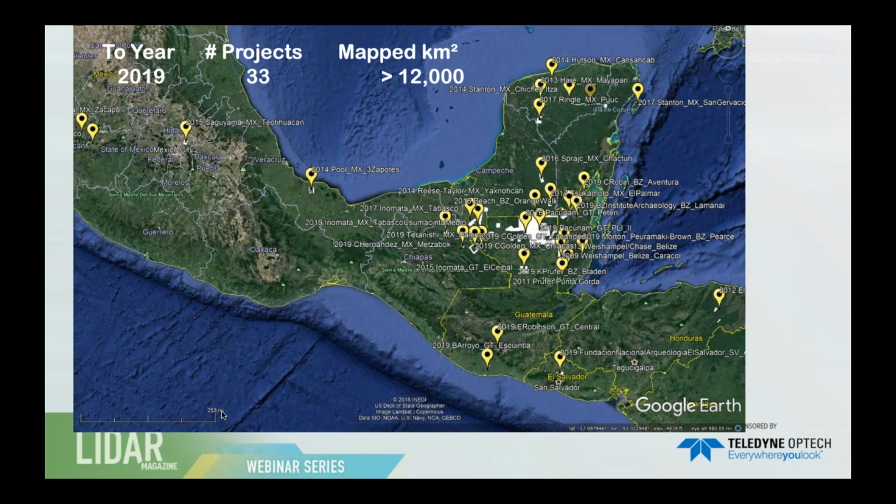So in the context of providing data for research purposes, we have conducted over 33 different projects in Mesoamerica, ranging from central Mexico and in Michoacan, all the way to the Mosquitia in the eastern part of Honduras, and we have mapped over 12,000 square kilometers to date.